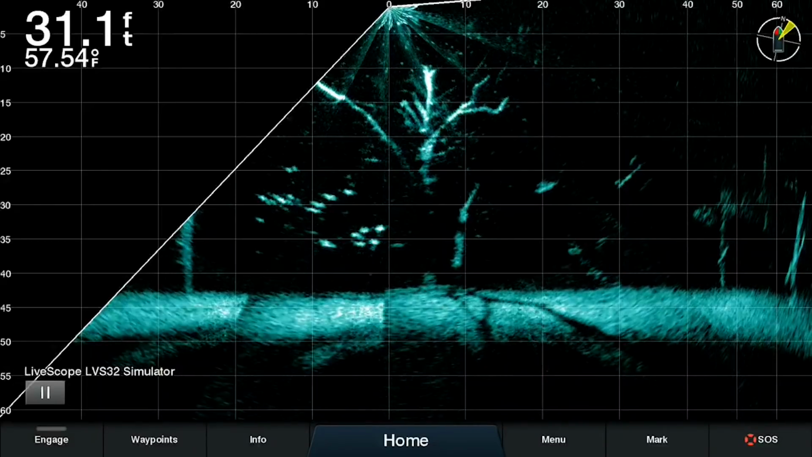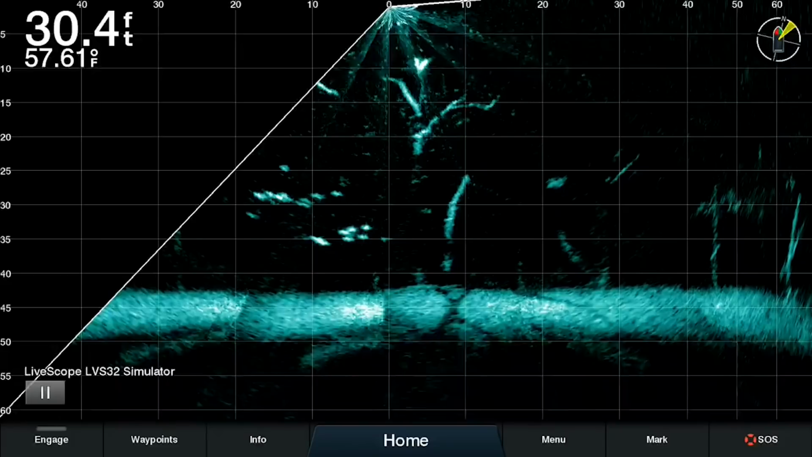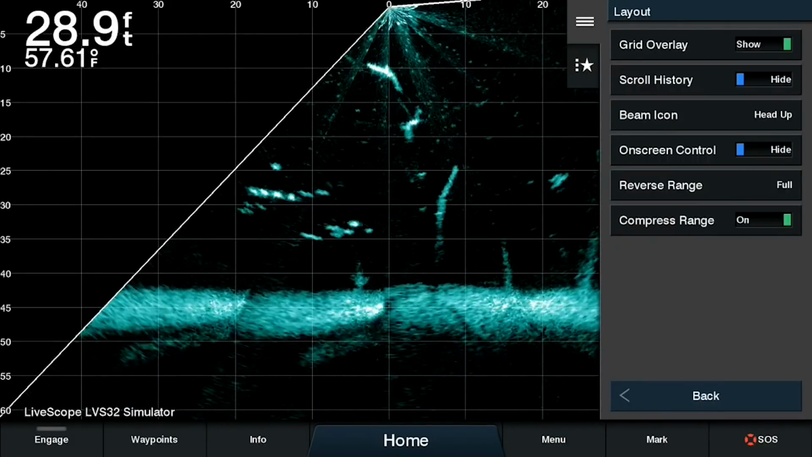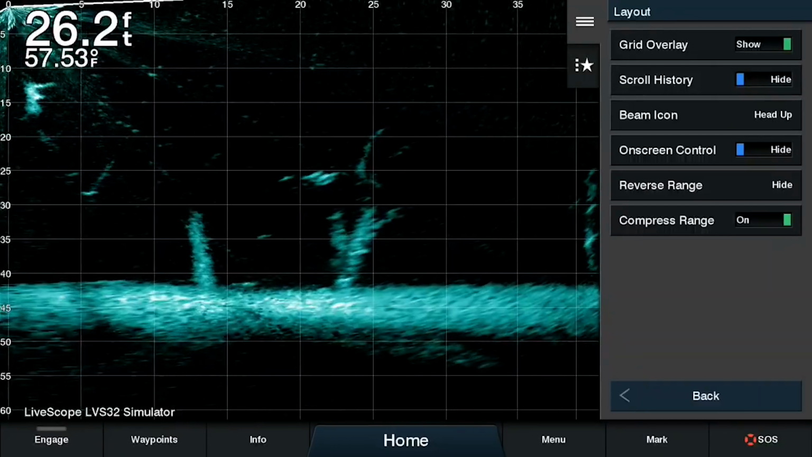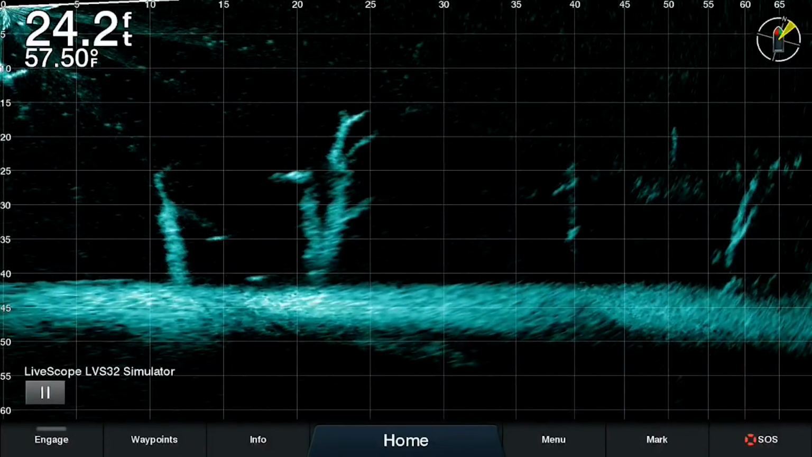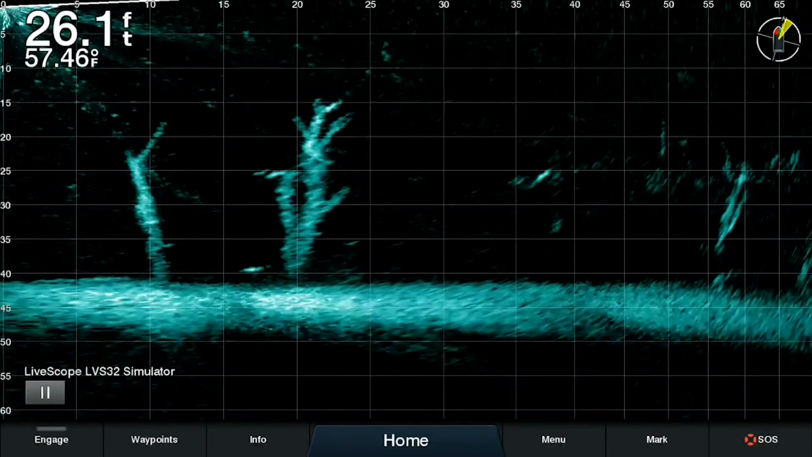So depending on what type of technique you're doing, if you were drop shotting, you may want to use a higher reverse range so you can see more of what's behind and below the boat. But if you're looking for fish ahead of the boat or fishing a piece of structure that is ahead of the boat that you're casting to, you can hide that reverse range, and then in conjunction with the compress range feature, you can see a lot of what's ahead of the boat. I think for general fishing, just using it in the default mode would be best.